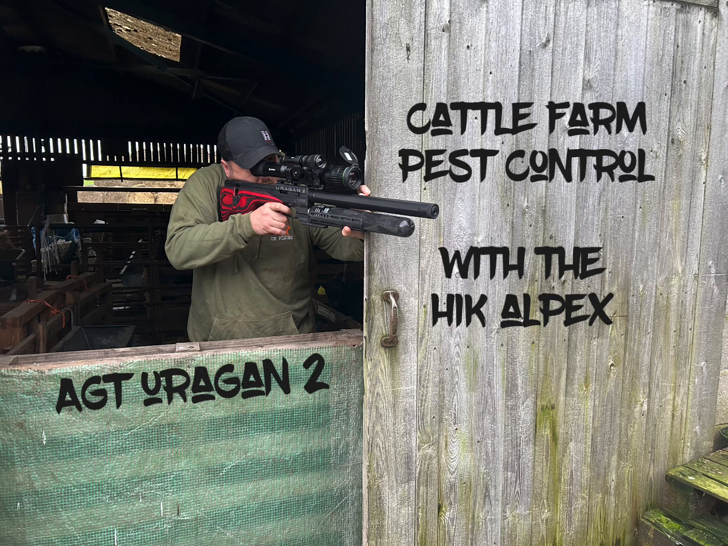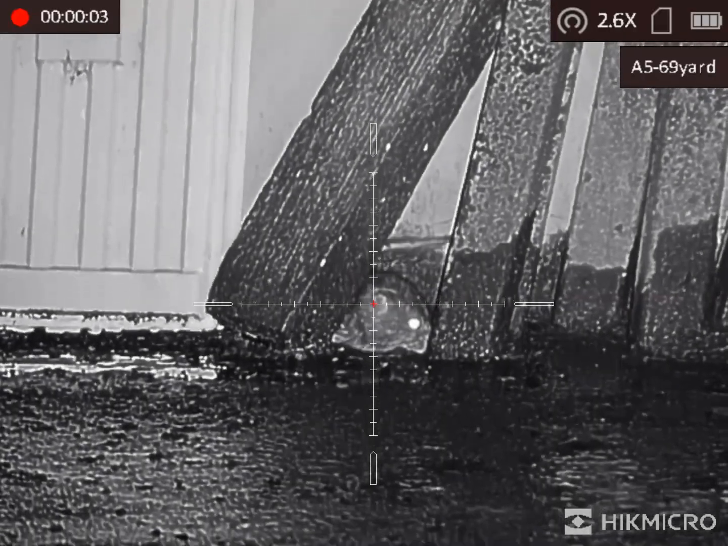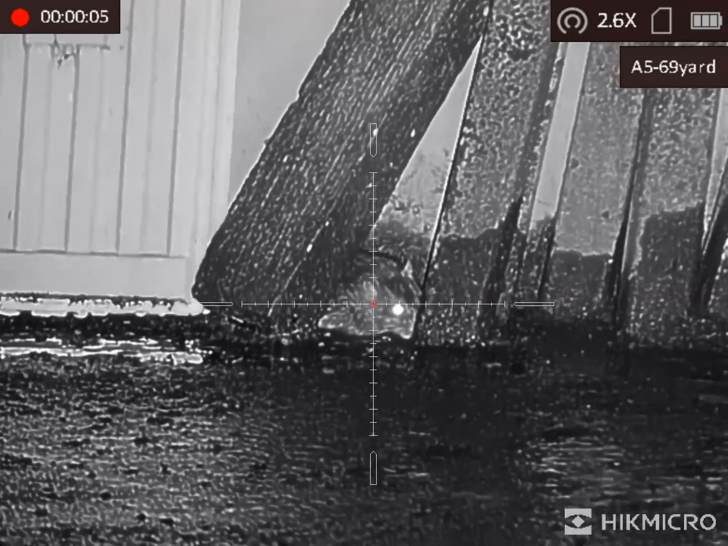So this week we're going to be going back to the cattle farm. We need to knock some numbers down on there, so I'm going to be using the sub 12 foot-pound Uragan with the HIK Apex again. So here we go, here's the first one. As you can see, nice headshot to start with.